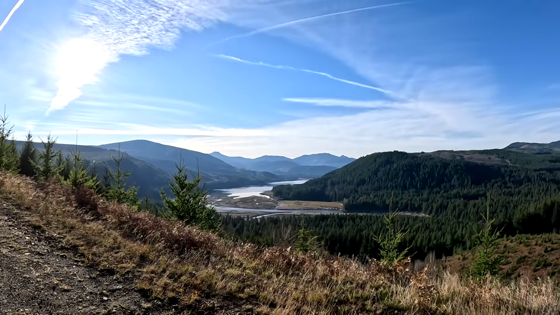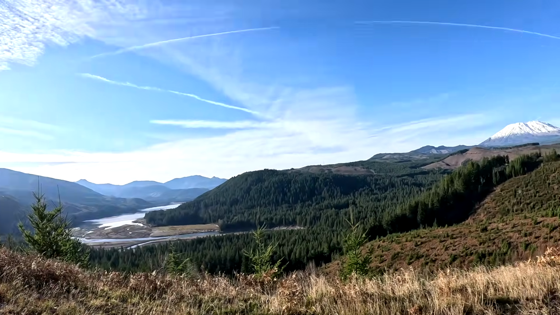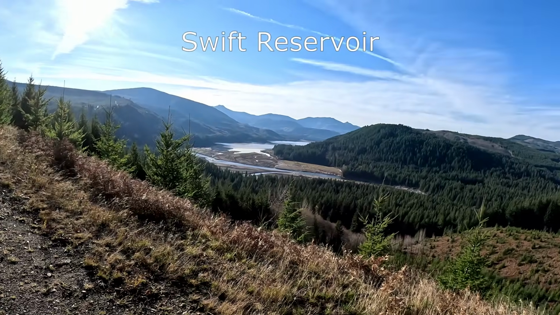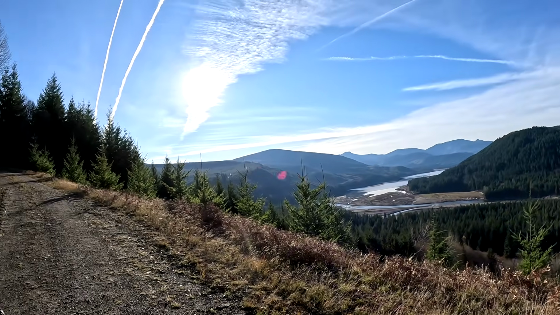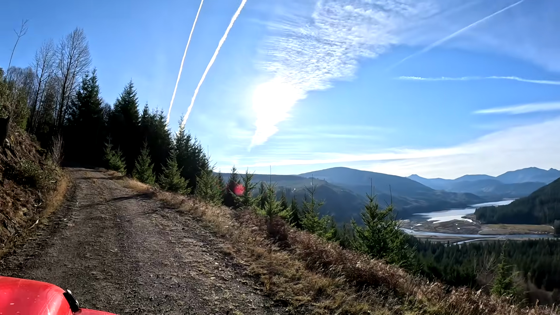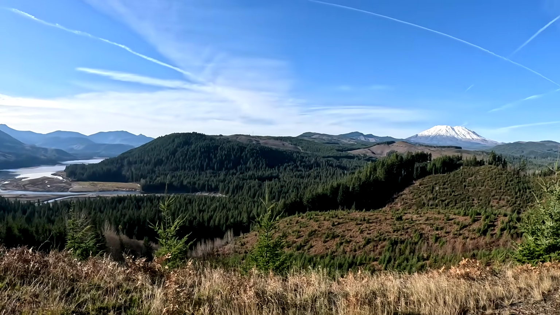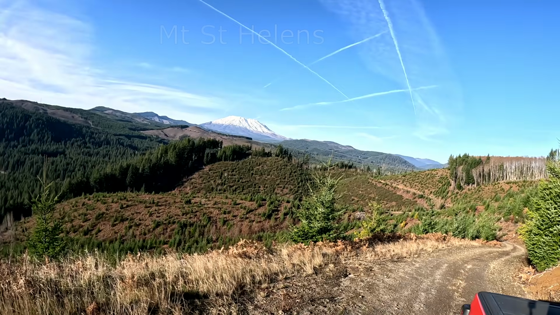I think the mountain is right behind us. Should be. Yep, there it is. That is Swift Reservoir down there. This is gorgeous. Definitely low on water right now. There's the mountain.